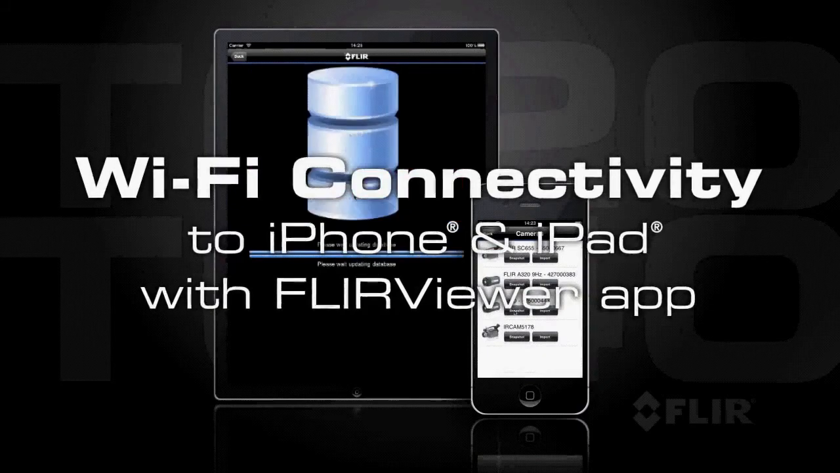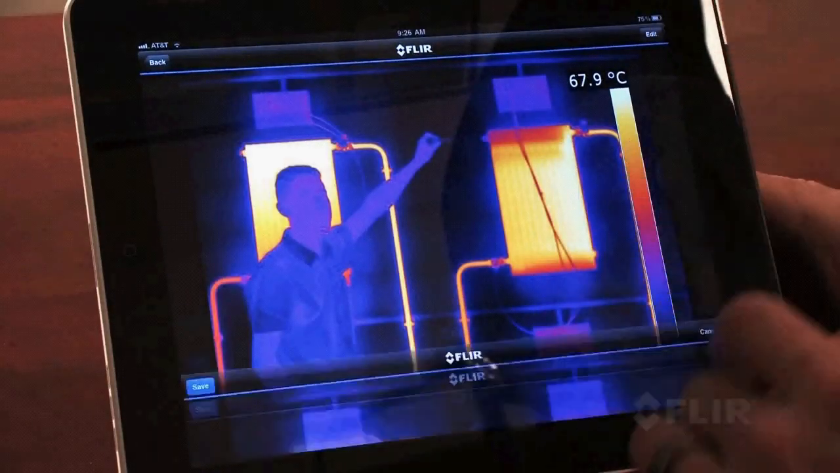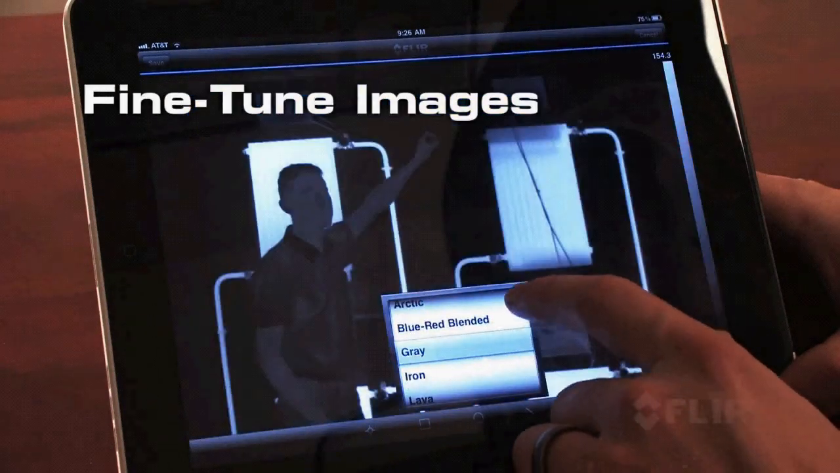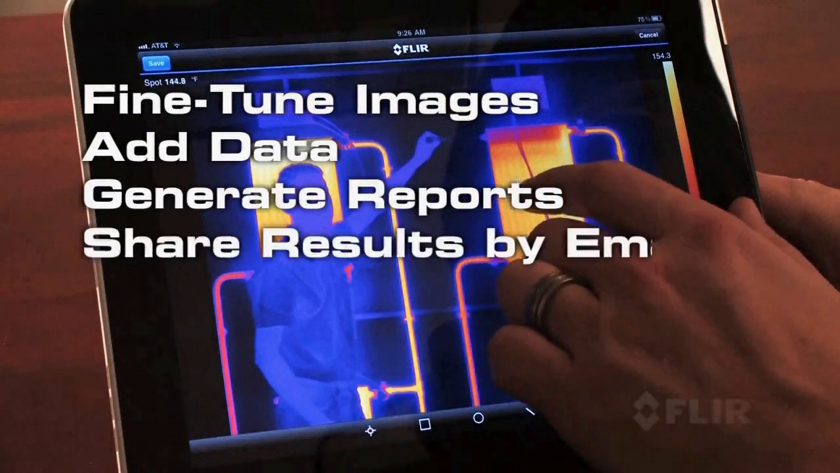Use the new FLIR Viewer app to seamlessly import images from the camera to an iPhone or iPad. Display and analyze them in greater detail. Add more measurement spots, generate a report, and share findings fast.